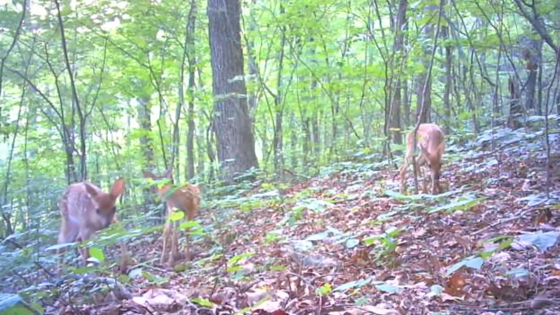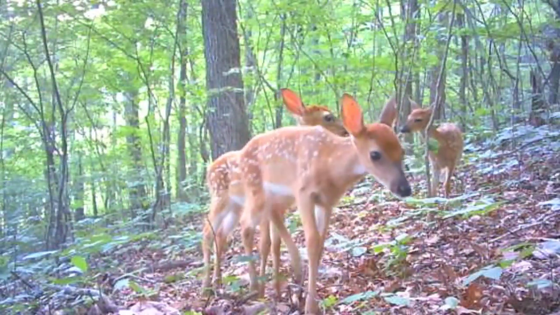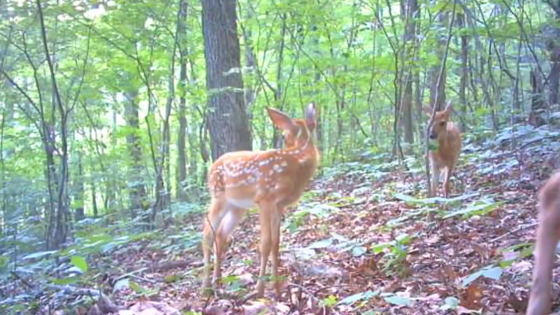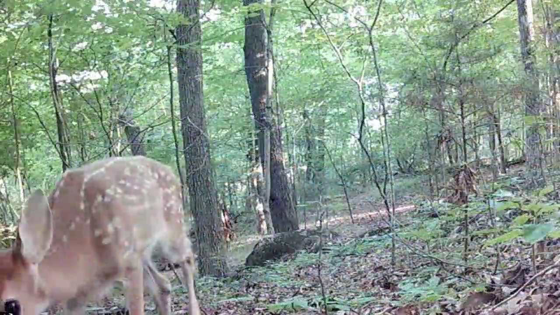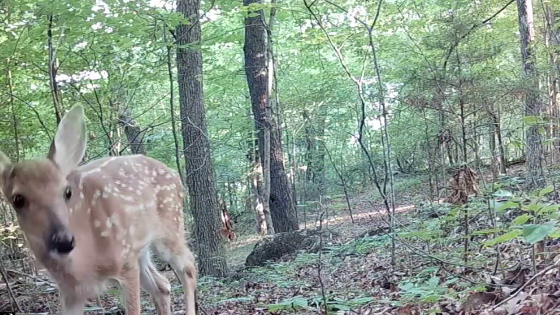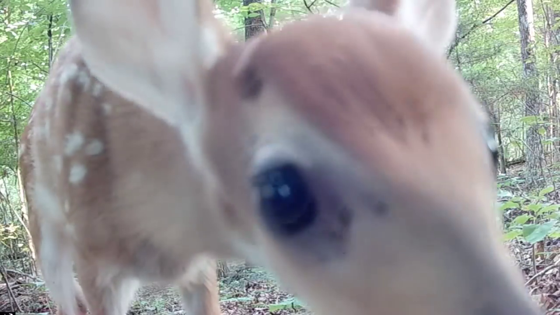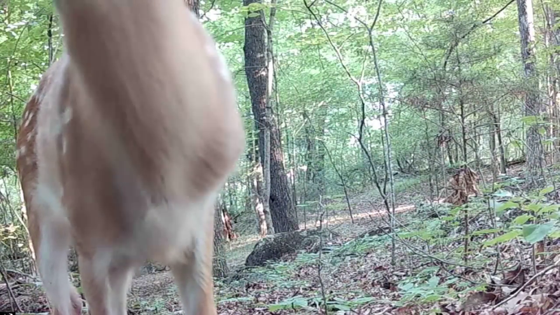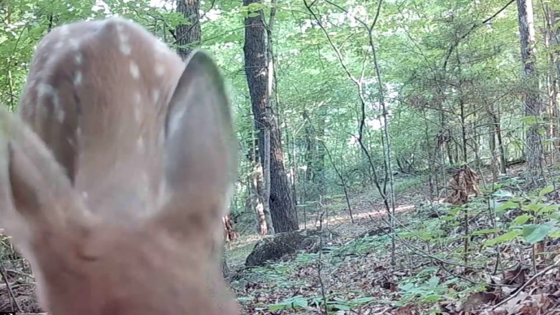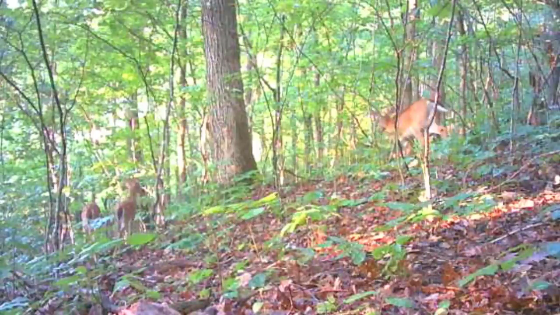And they're growing fast. Ain't they beautiful? And they'll just mosey right on up to the camera too. Curious. Exploring their new world. And they just browse the woods wherever mom happens to lead them.